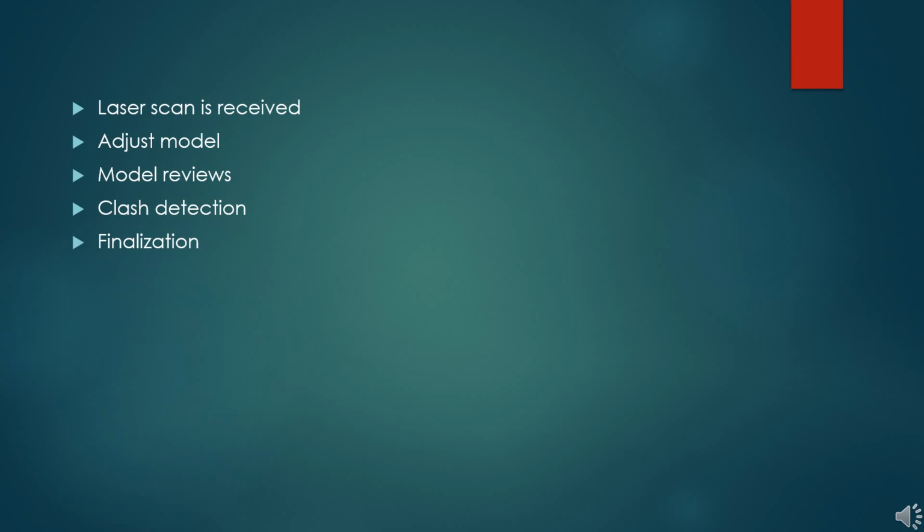Once everything fits and you have verified that the scan is good to go, you have to adjust your model. That's always after you have verified the project data point, of course. You want to revise the existing and the new design model.